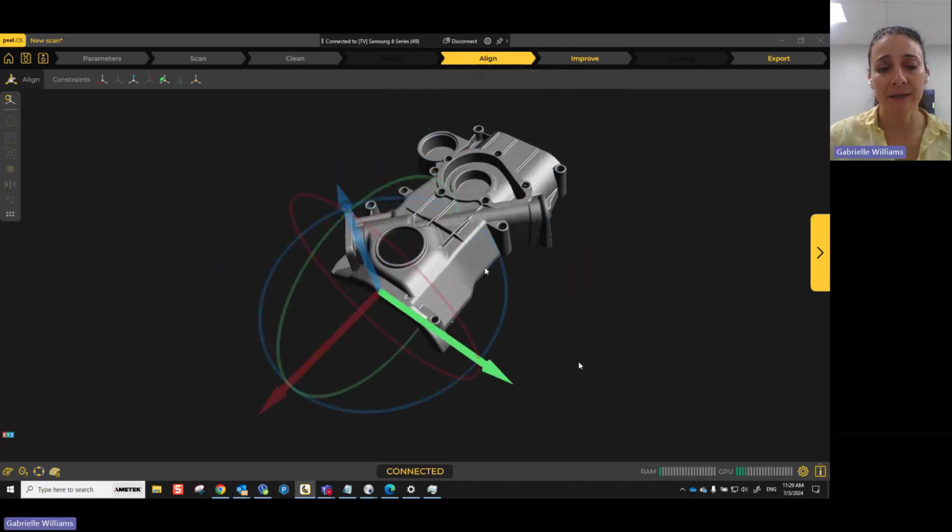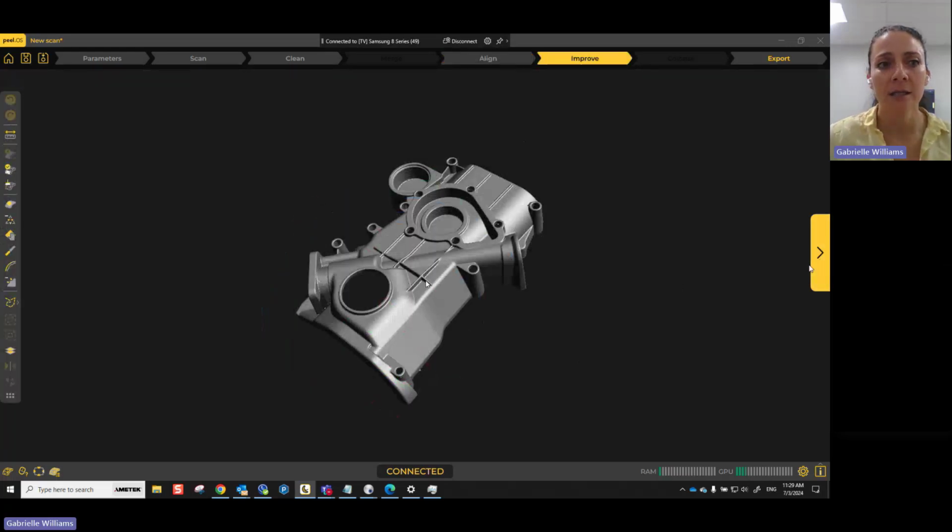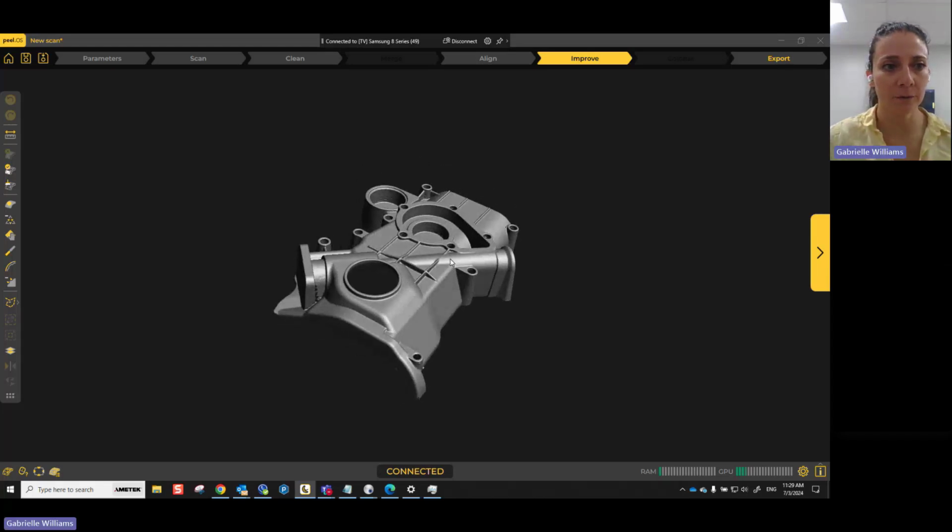But most of the time, if I have my Peel.CAD software, I'm going to be doing my alignment in there instead of here, because that's where you have a lot of really cool features that you can choose: cylinders, cones, planes, circles, everything to create your alignment in the Peel.CAD software.